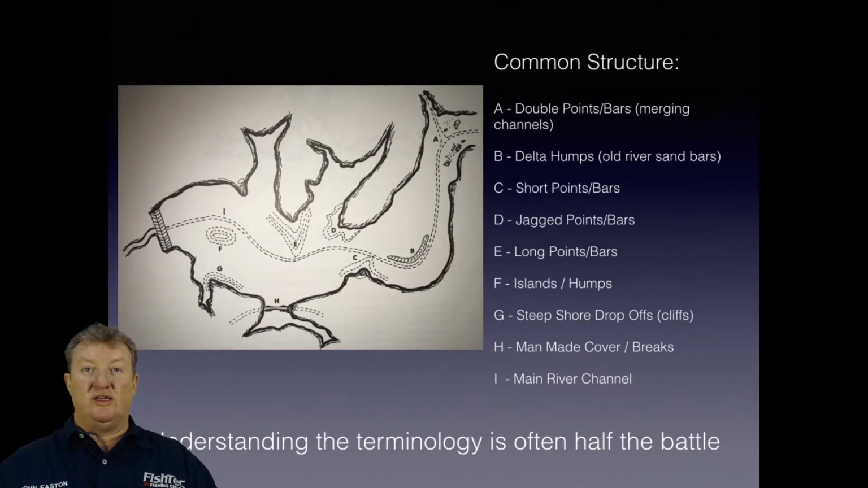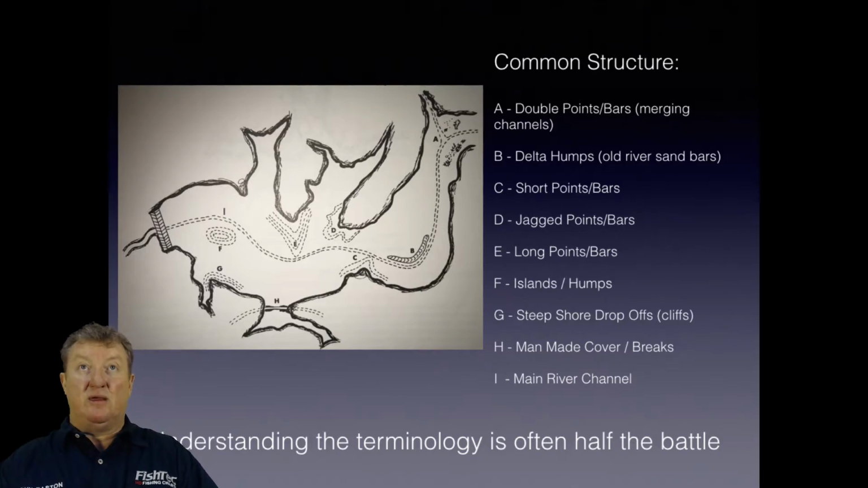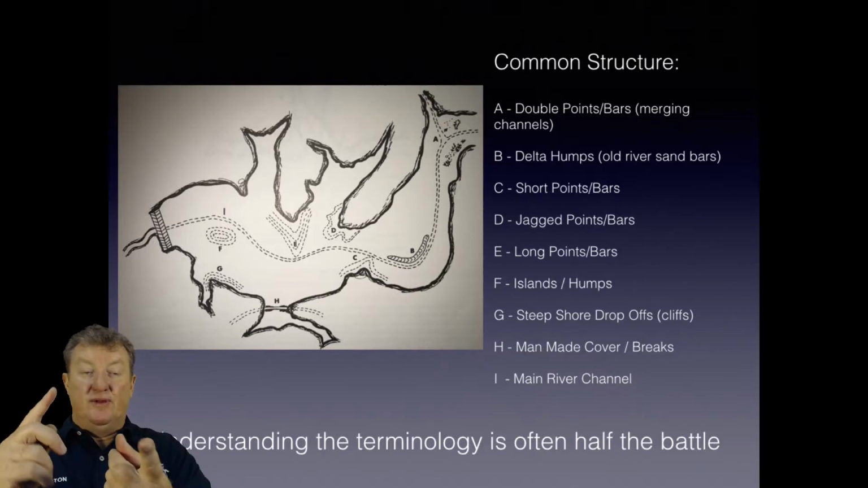E, long points or bars. We all know these. We have caught good fish off them, especially if these long points or bars meet up with the main channel. These areas produce fish and they produce good fish. Rob Fisher, Mr. Lincoln, Annie's PB, long bar close to the main channel.